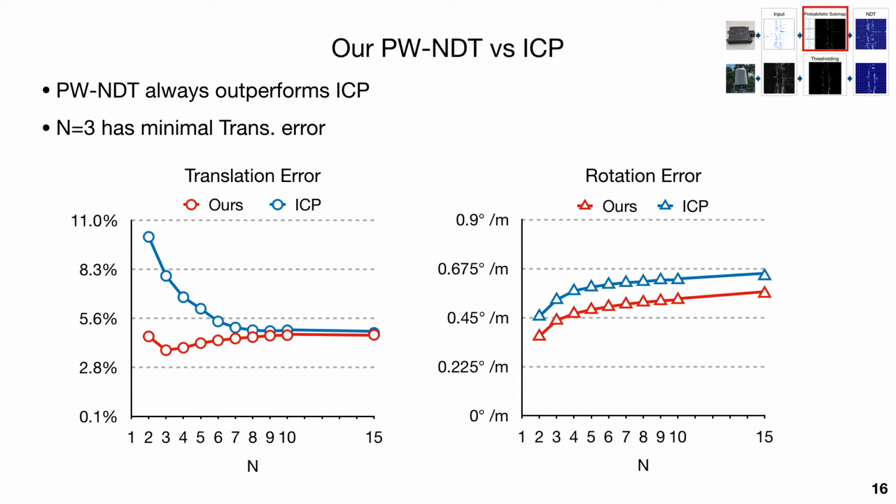Here, we also compare the performance of ICP and PWNDT with different N settings. When N is bigger than 1, our PWNDT always outperforms ICP because it takes uncertainty into account. Besides, we found that our method has the smallest translational error at N equals 3. Then the error grows as N increases.